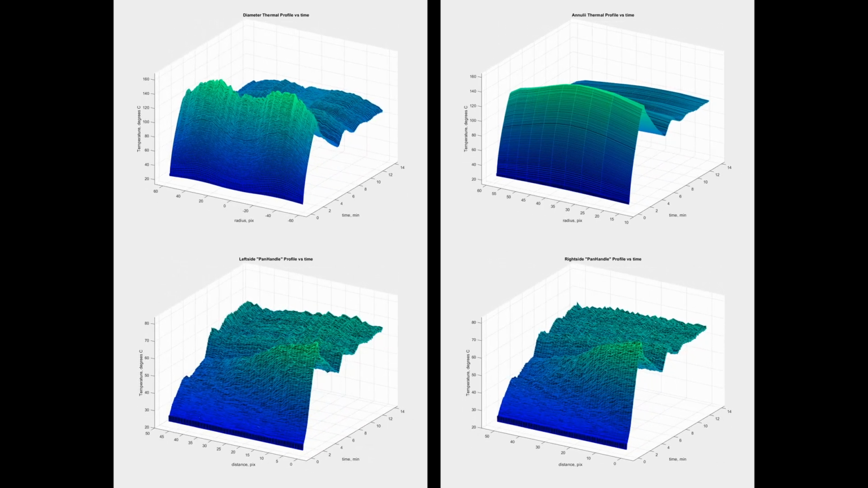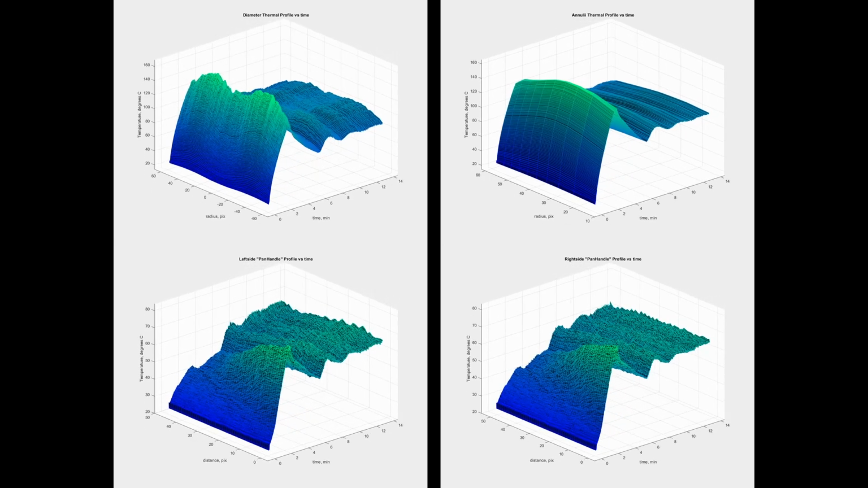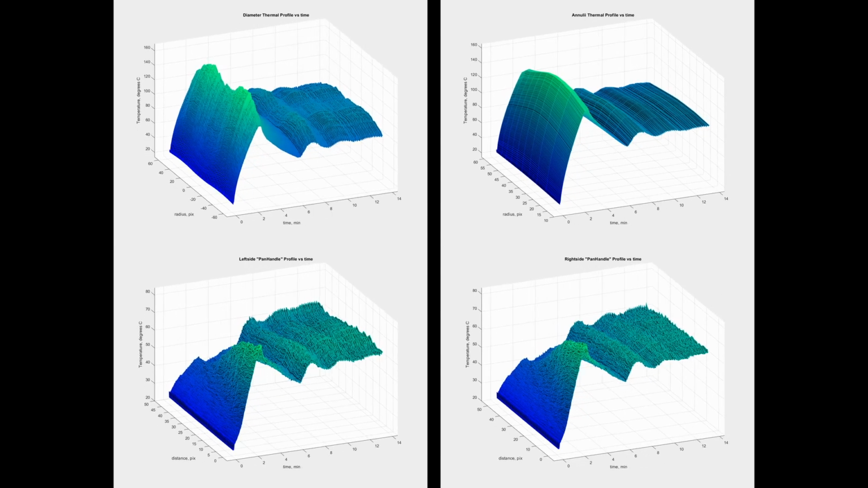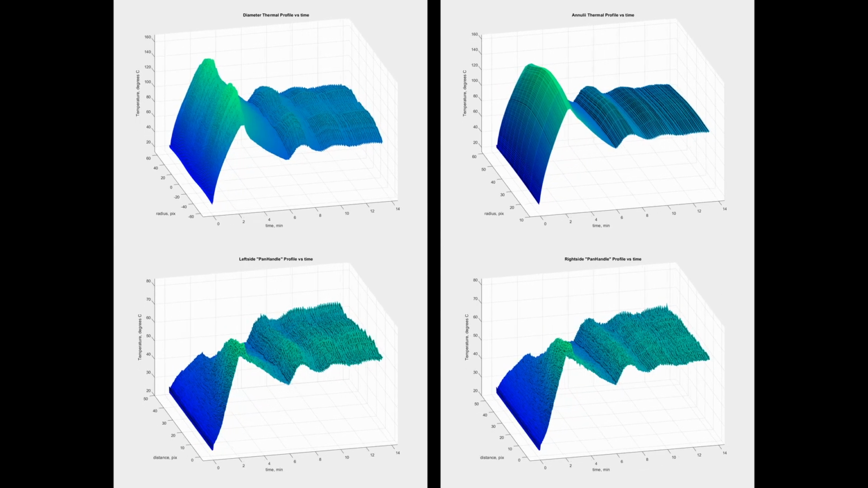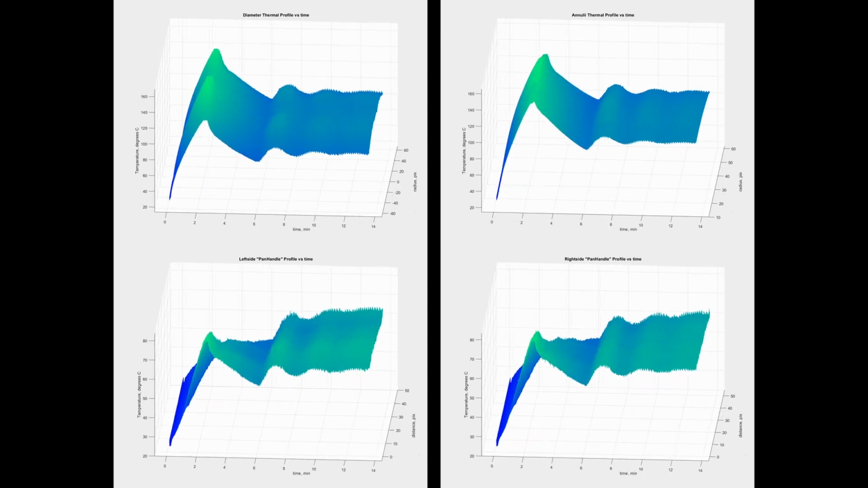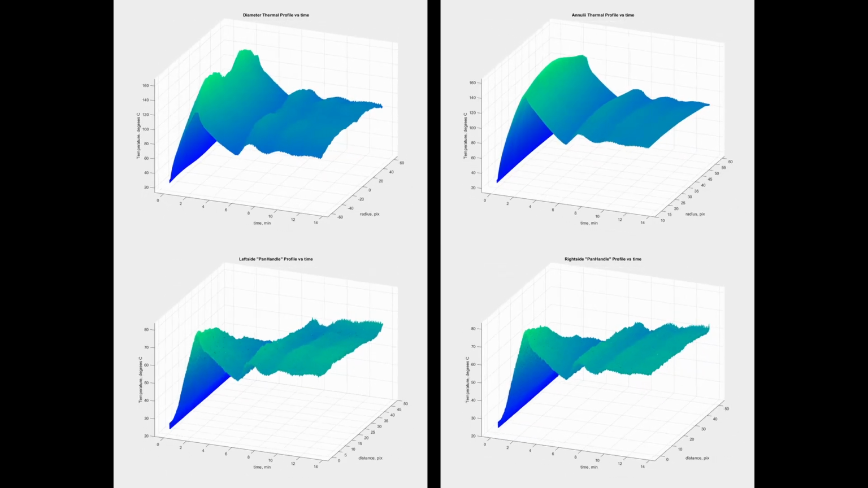In the case of the handle ROIs, we can see that the heat builds up near the base of the handle before soaking towards the tip. Due to a small cross-sectional area, the thermal conductance of the handle is low. However, by the time the control brings the body to the set point temperature, the temperature distribution in the handle